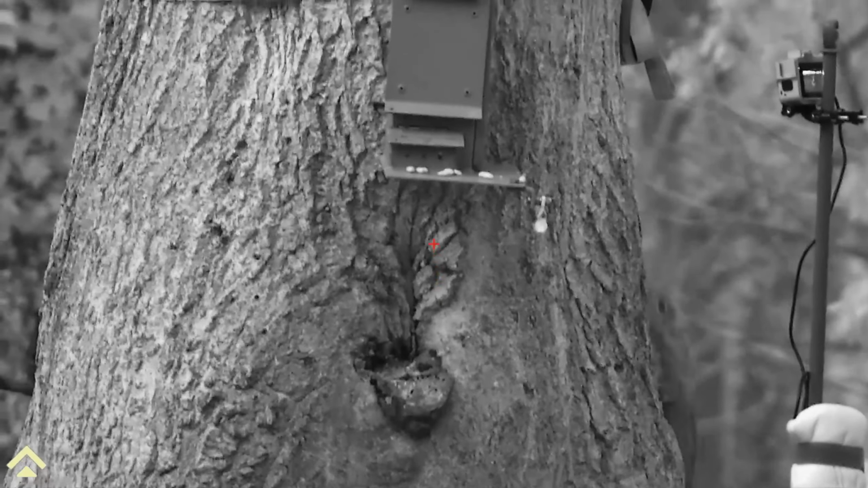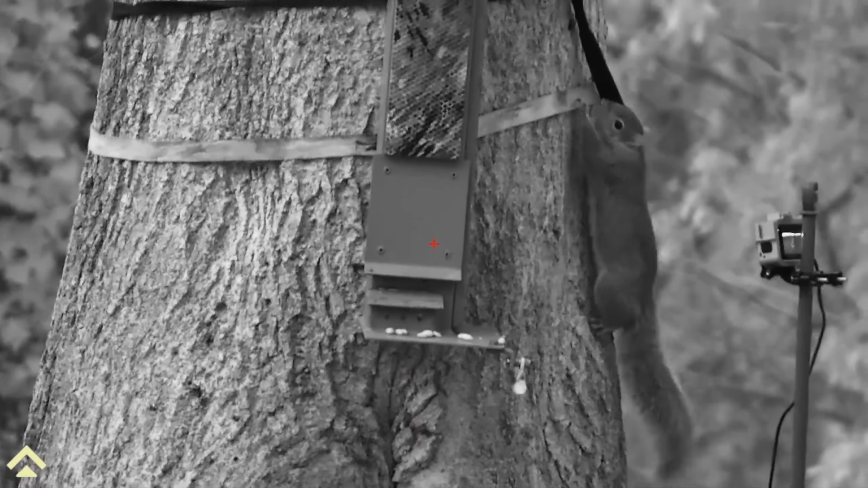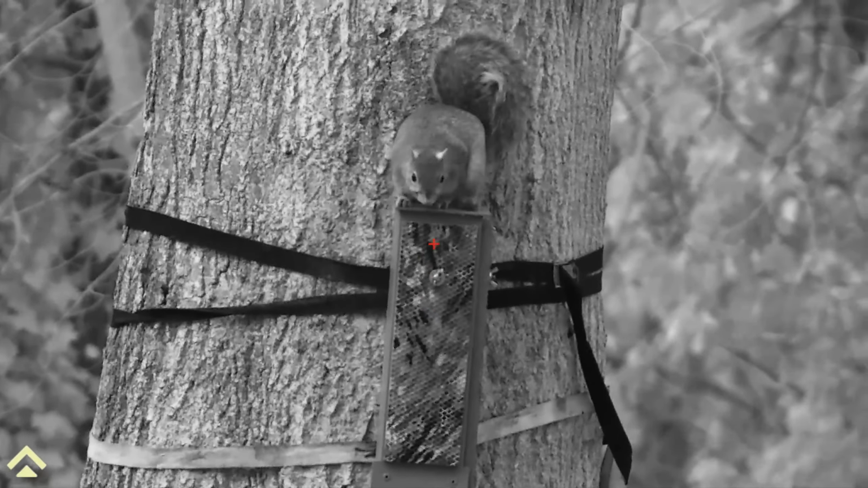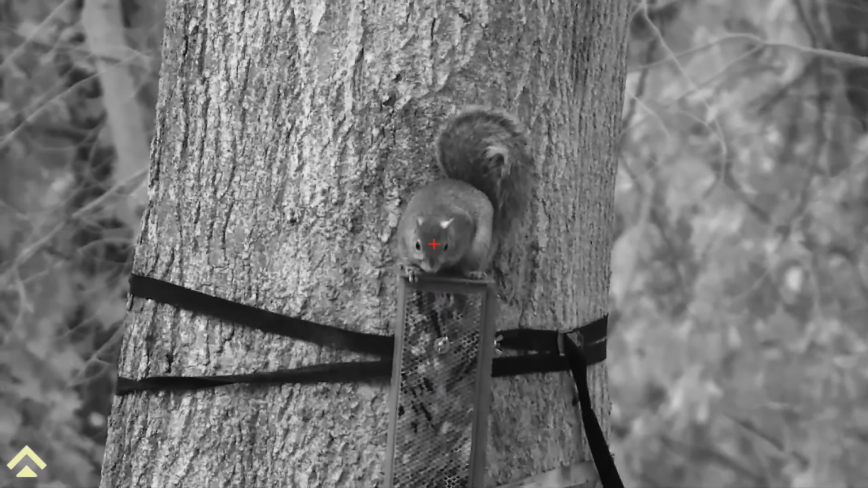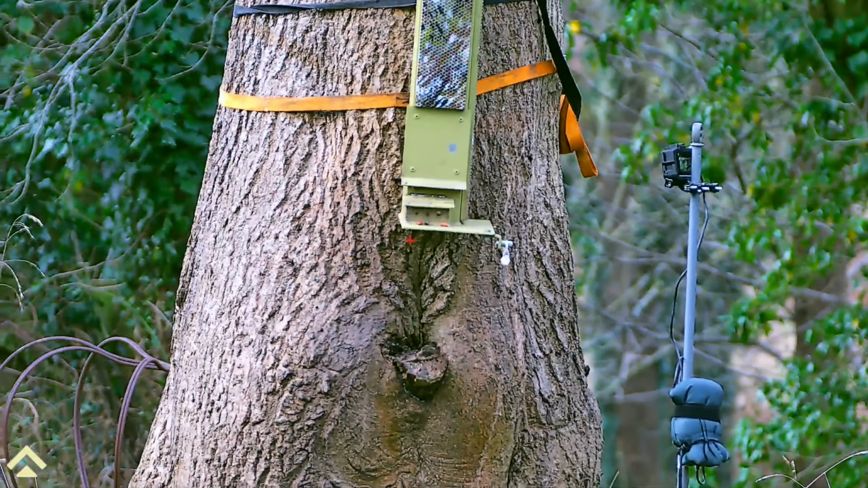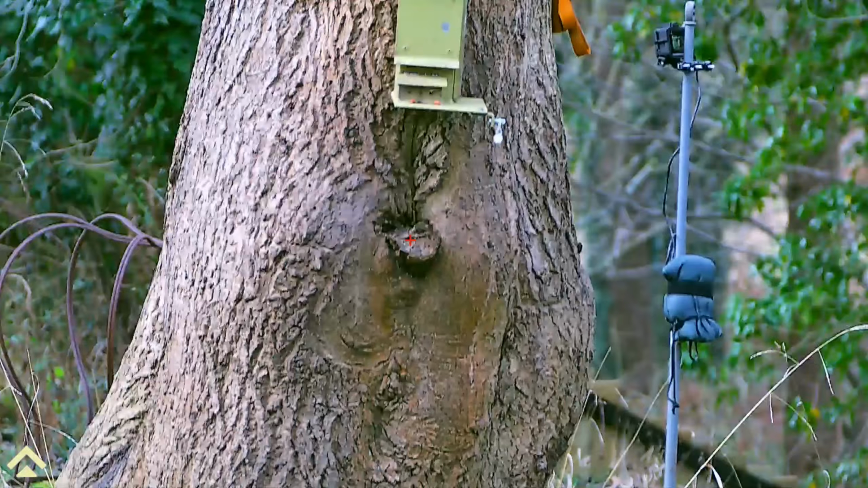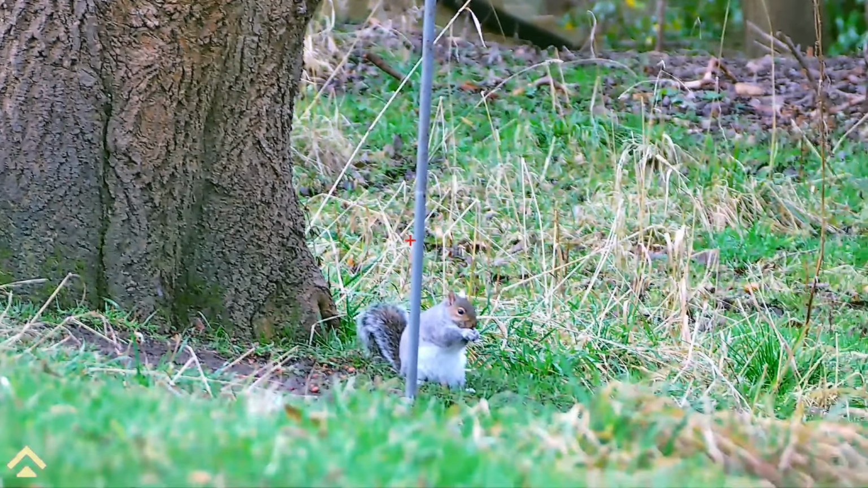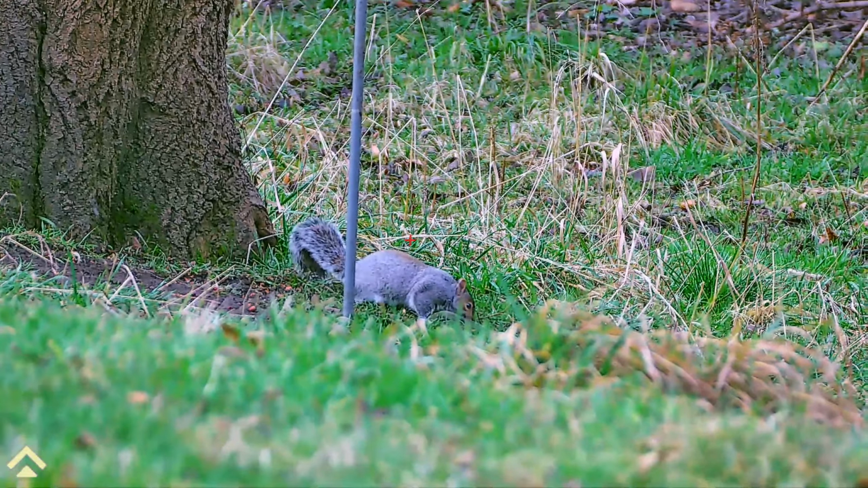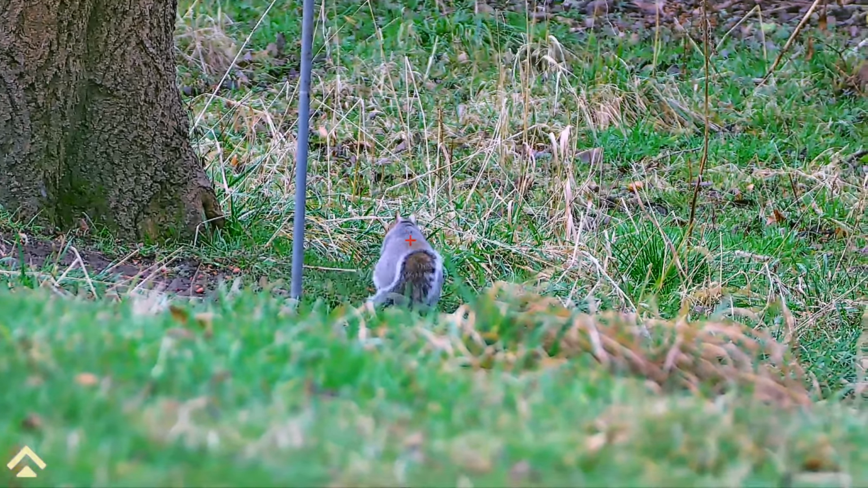Here I am now at one of my residential permissions, and unfortunately this one too wasn't very productive at all. This second grey had no intention of going up to the feeder, so it was just a case of sit and wait for it to turn round and drop it where it sat.